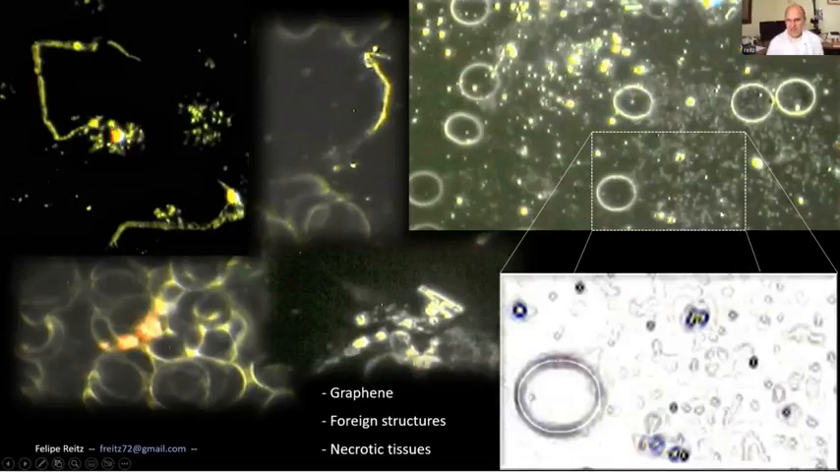As you know, graphene hydroxide is around 40 nanometers, okay? And a red blood cell is around 7,000 nanometers. So the graphene hydroxide is around 140 times smaller than the red blood cell. So if you want to look for graphene hydroxide, which is very sharp indeed, it is 140 times smaller.